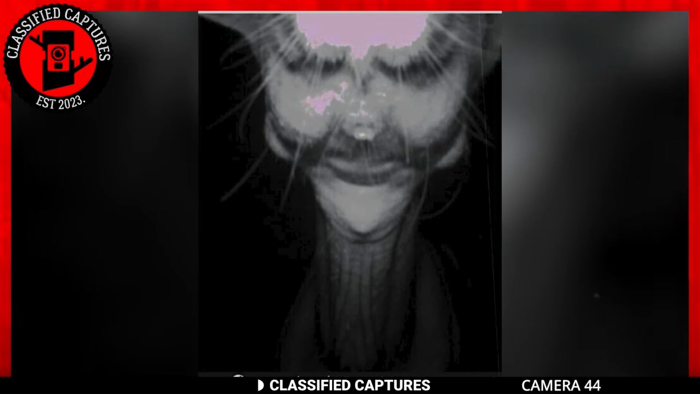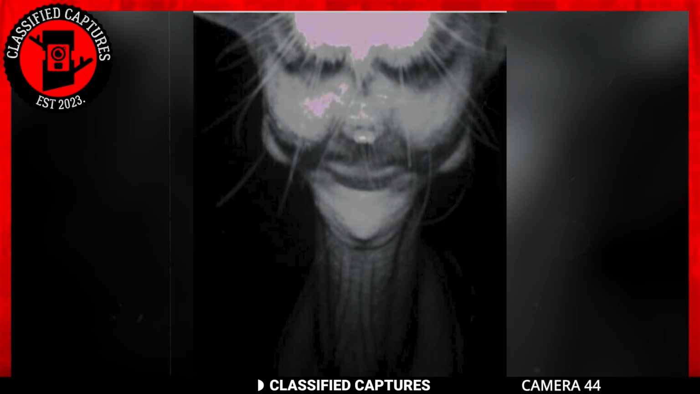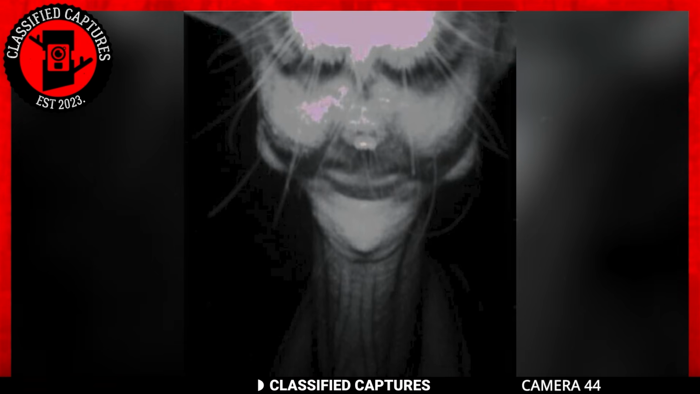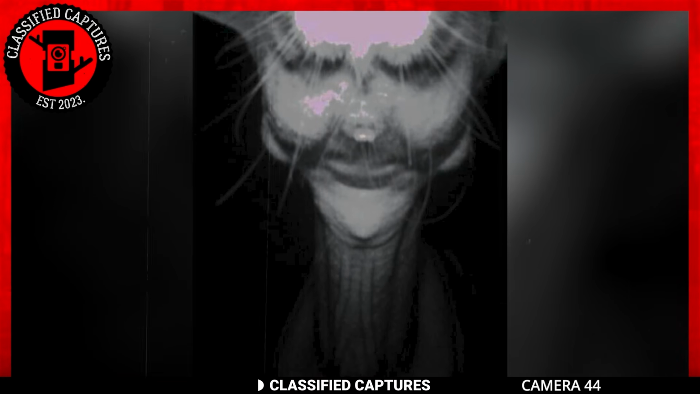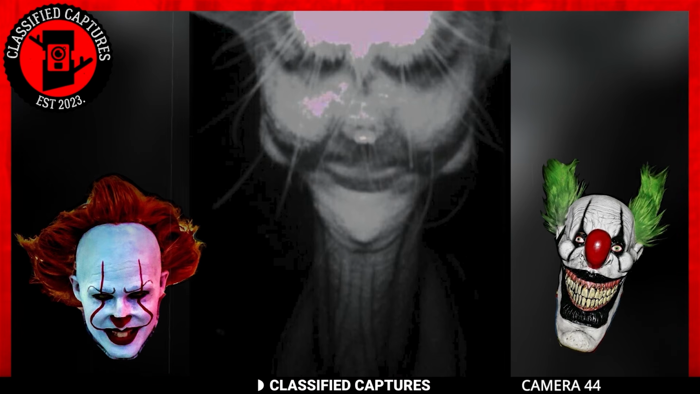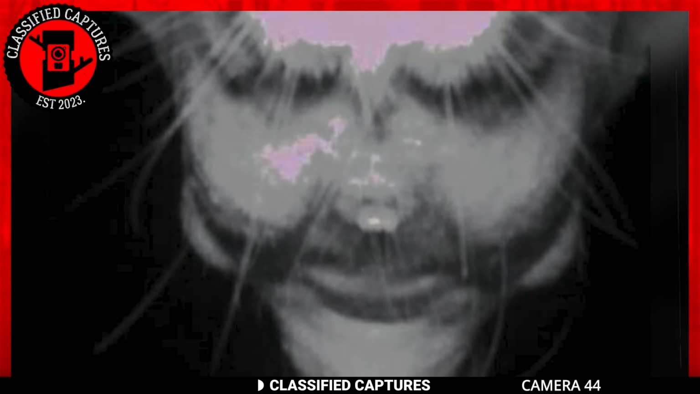Next, we have this Trailcam capture that looks like the stuff of horrors. I mean, take a good look at the capture. What does it look like? If you were to ask me, I'd tell you it looks like those killer clowns from all those horror movies we watch. But is it, though? Well, apparently not. Prepare for the shock of your life.